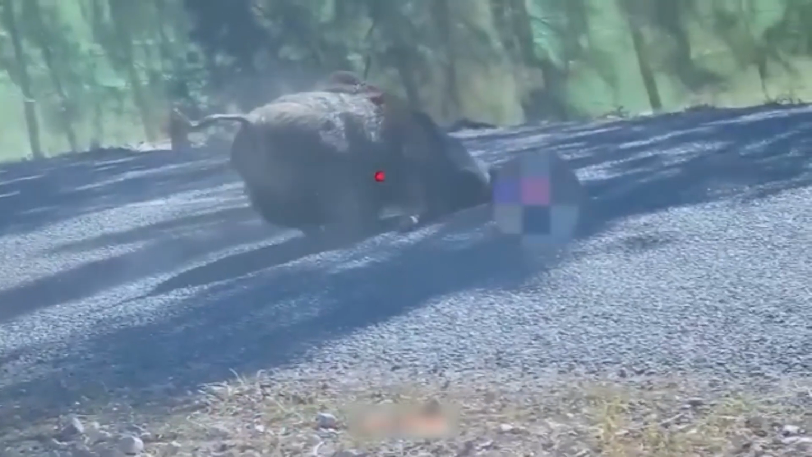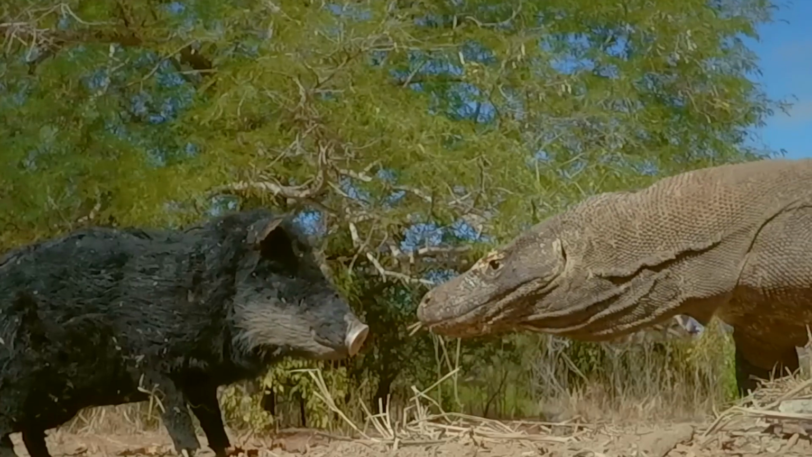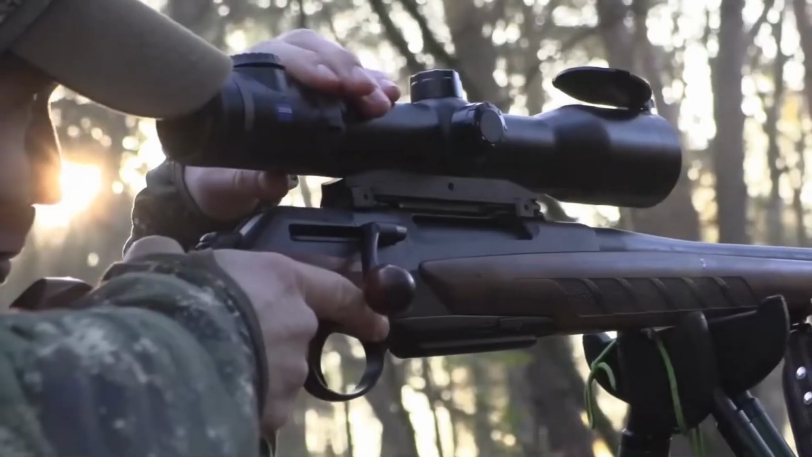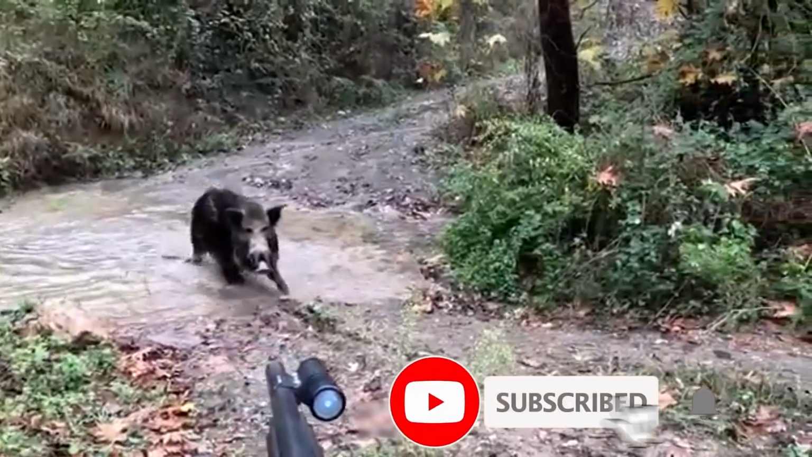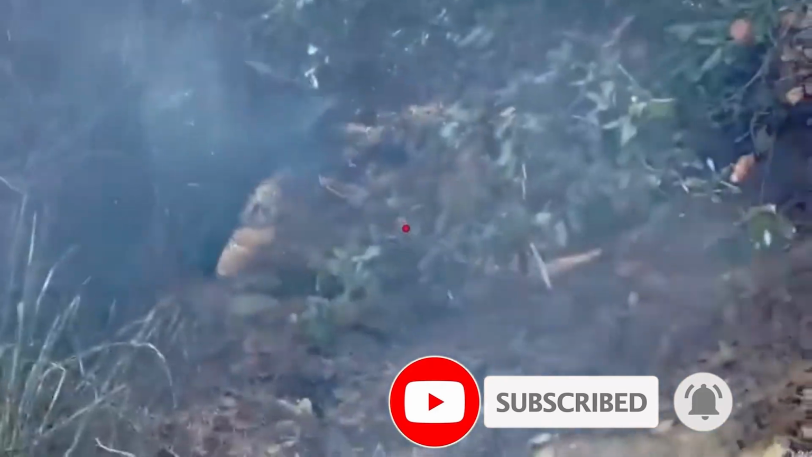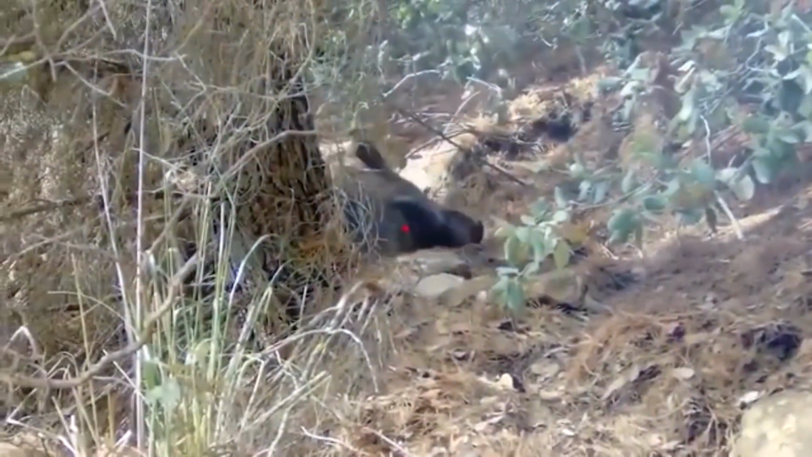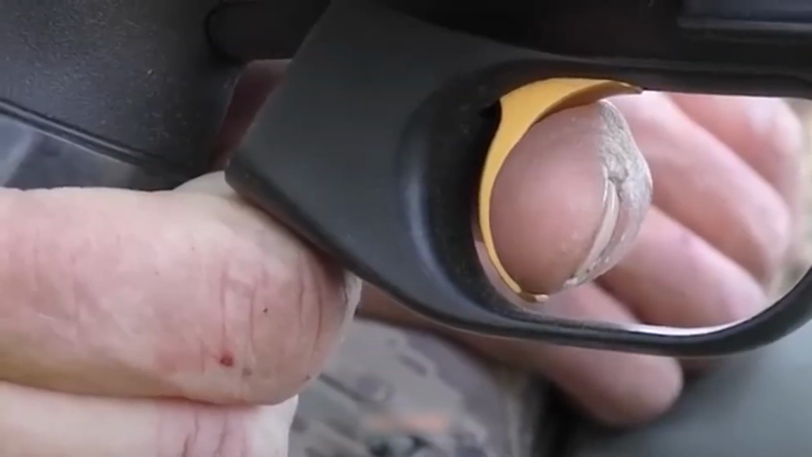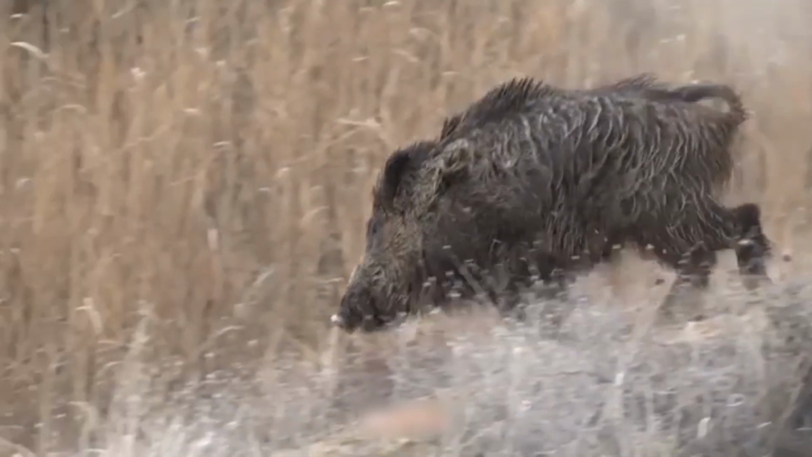It's about responsibility. Every pull of the trigger should have purpose, and every hunt should serve the balance of the land. Wild boars may test our skill and endurance, but managing their numbers protects our farms, our forests, and the wildlife that call them home. Out here, every decision matters, and every shot counts. So stay safe, hunt smart, and respect the wild.